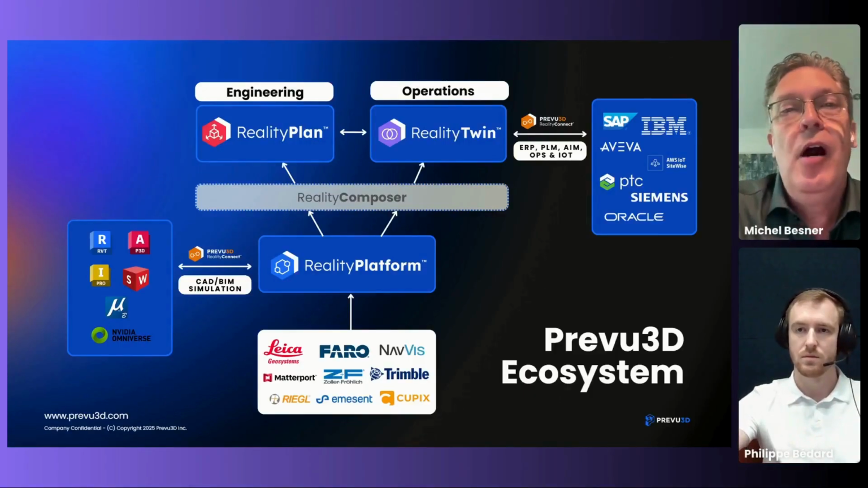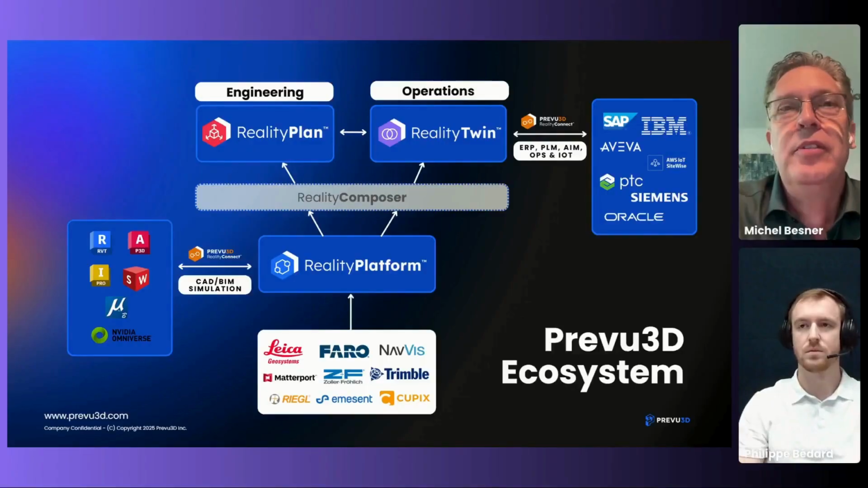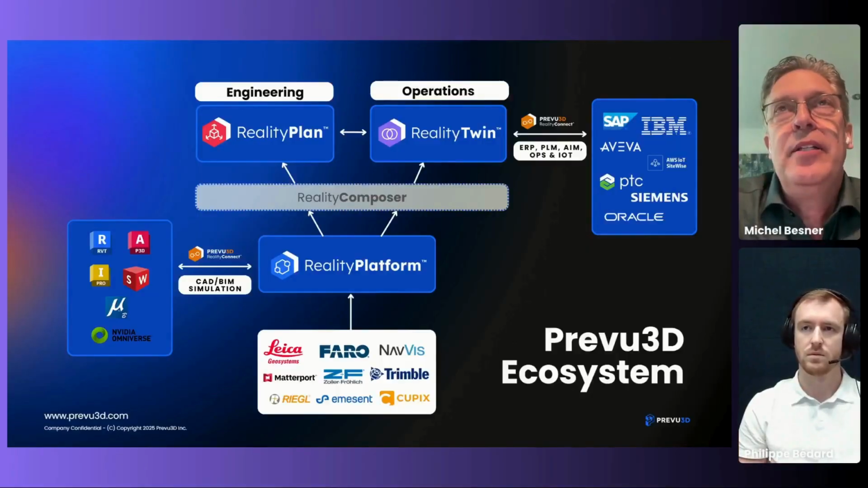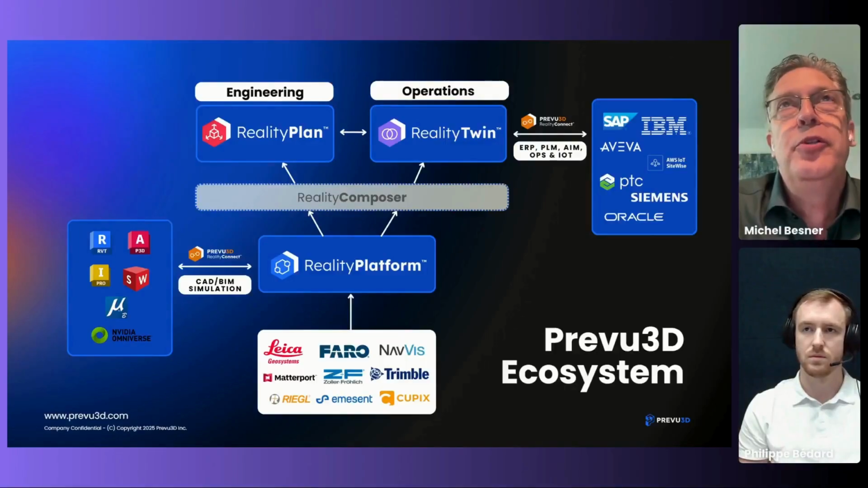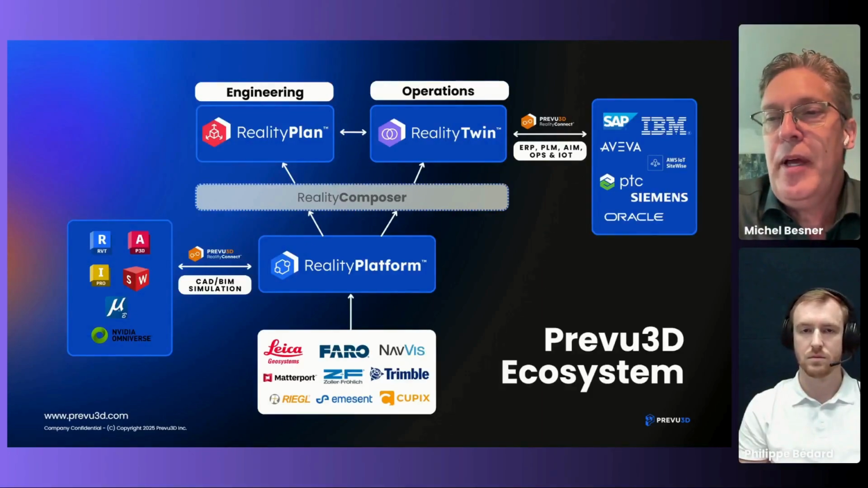And then from that, obviously the output of RealityComposer is actually a Reality Twin. So really meant to be an environment where you have your up-to-date visual environment of the facility. And of course, if you want to plan, design layouts, or change the facility, you need to go into some kind of offline mode, and that's where RealityPlan comes in. And so that's what we'll talk about in some aspects